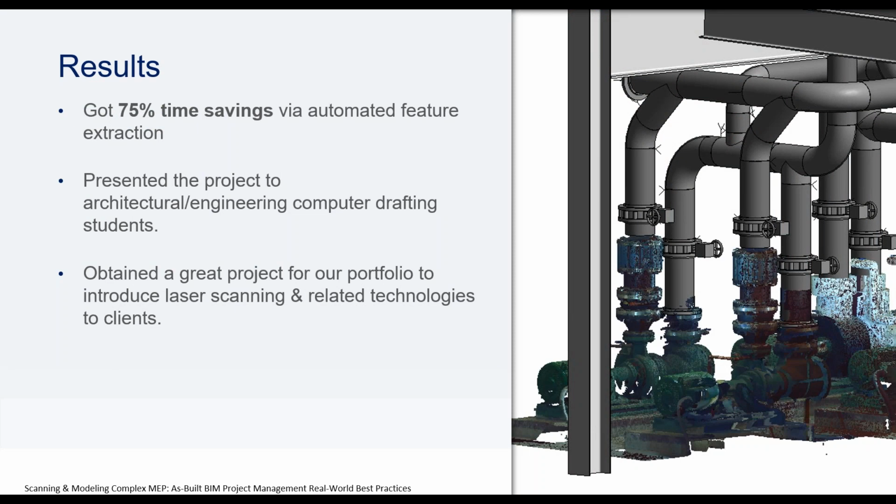Once we were all finished, we presented this project to the students and showed them what was available as far as data, reality capture and data extraction. And also, we now have a nice little project ready to show to our clients as far as what services we have available.